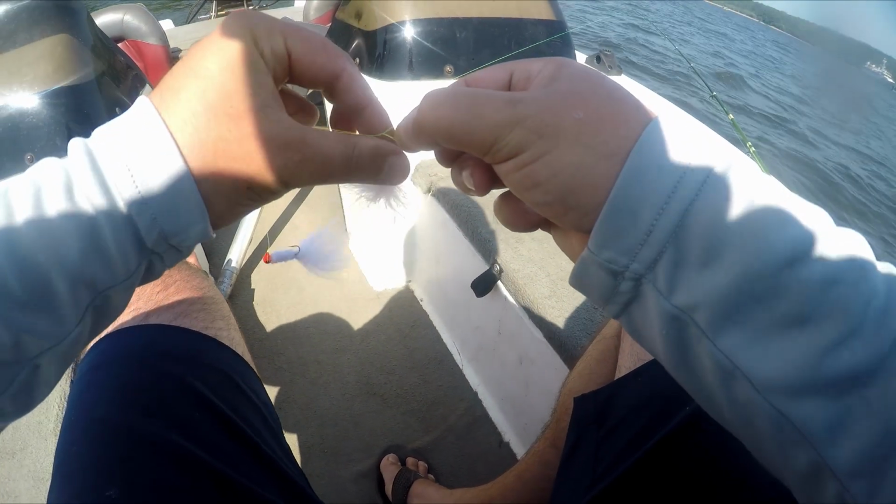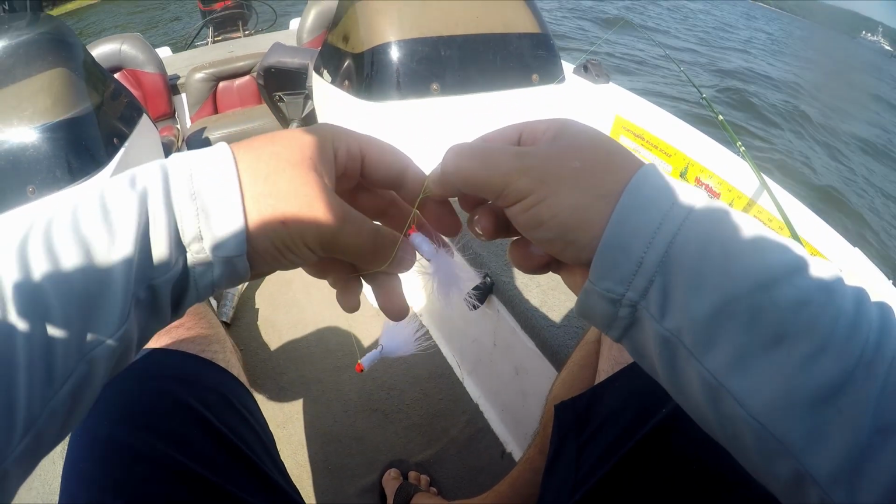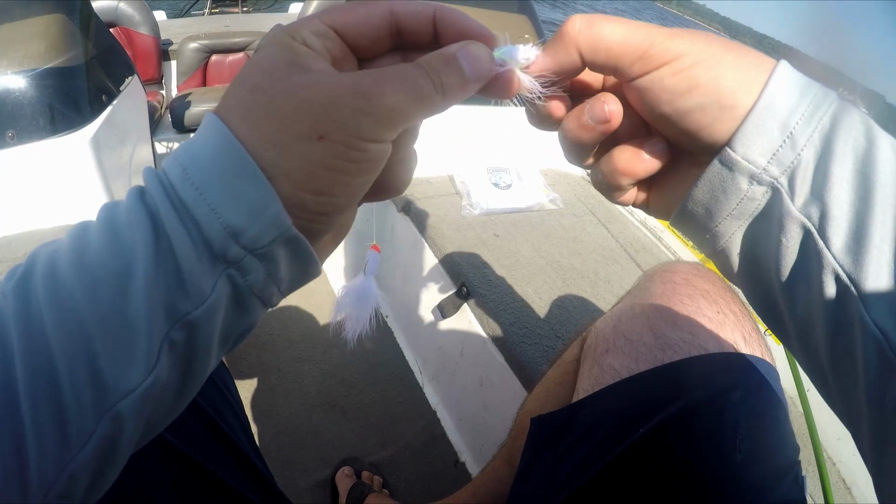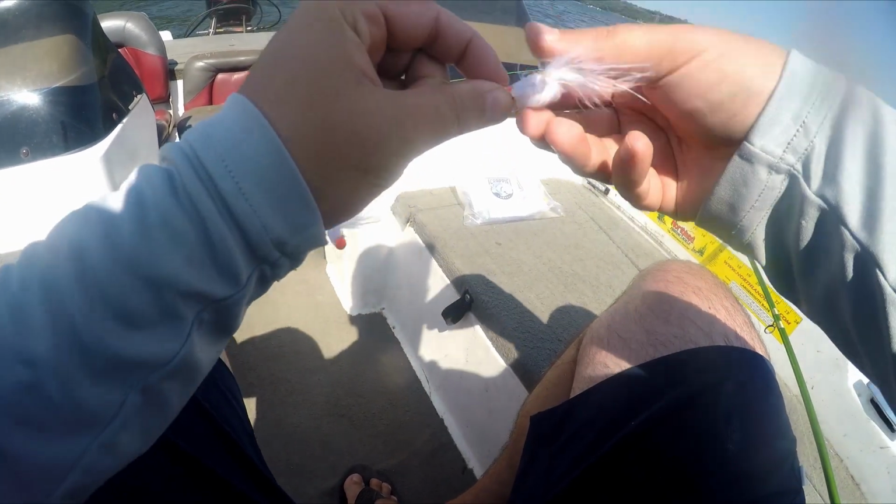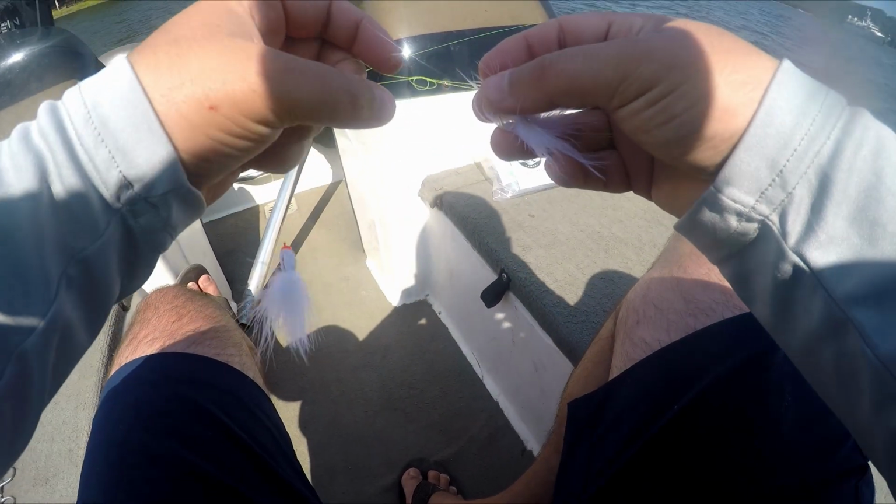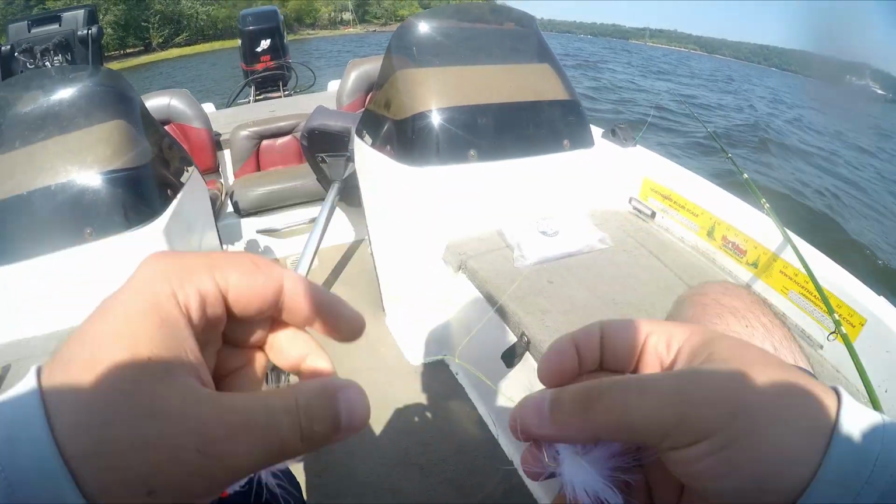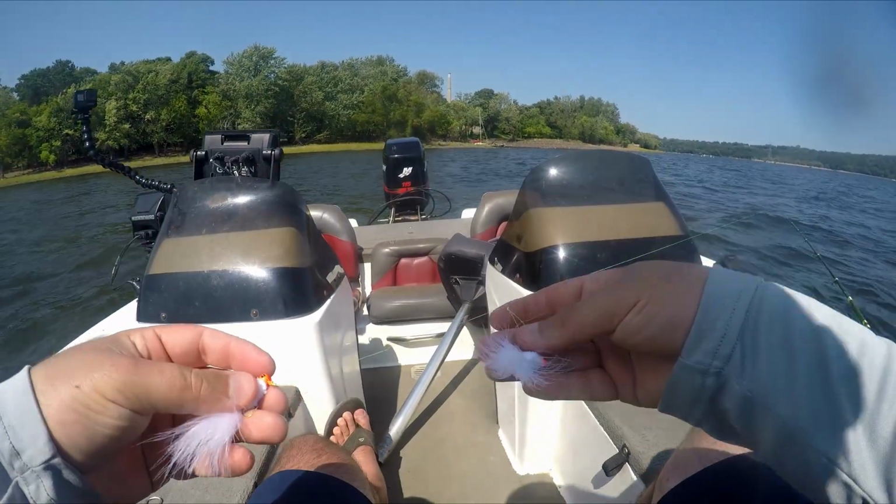Now I'm going to take the jig and put it back through that loop, which is why it's called a loop knot. It's much easier to do when you've got more than 6 inches of line between them, but we're going to make it work. So there it is. Put it between them, wet the line, slide it tight, and there we go. Those are our two jigs all set up.